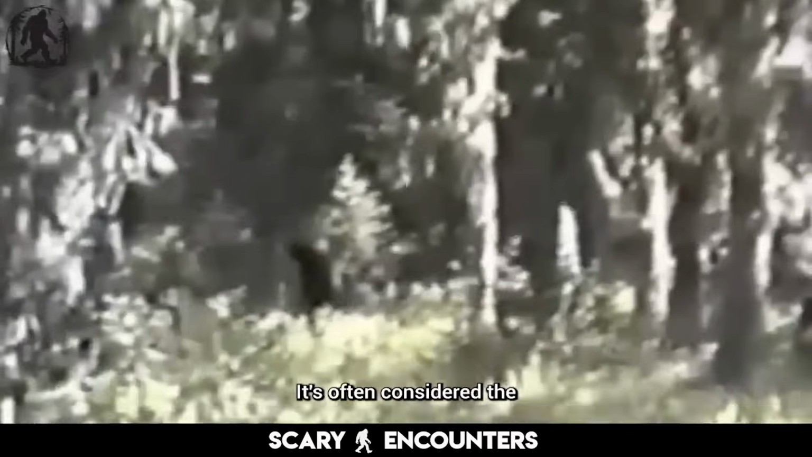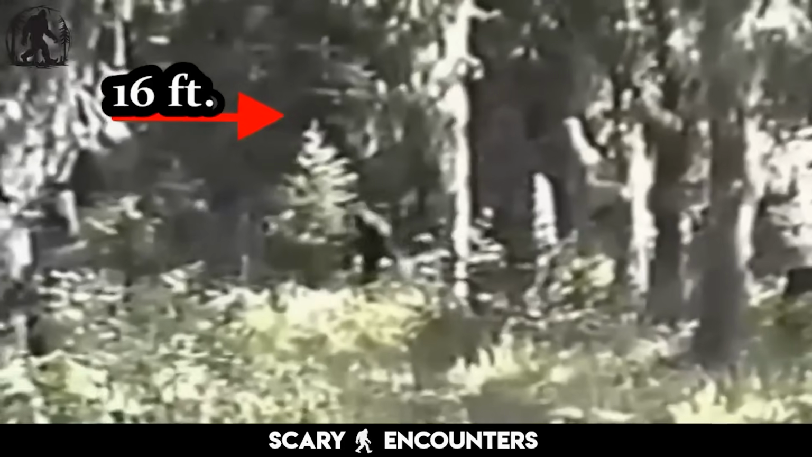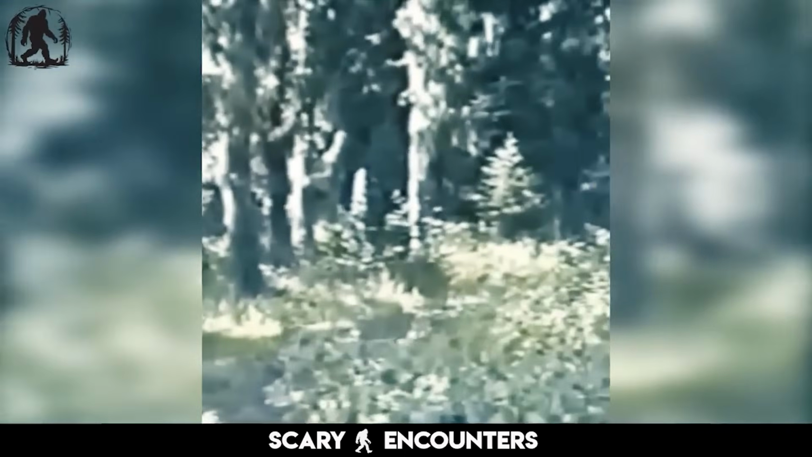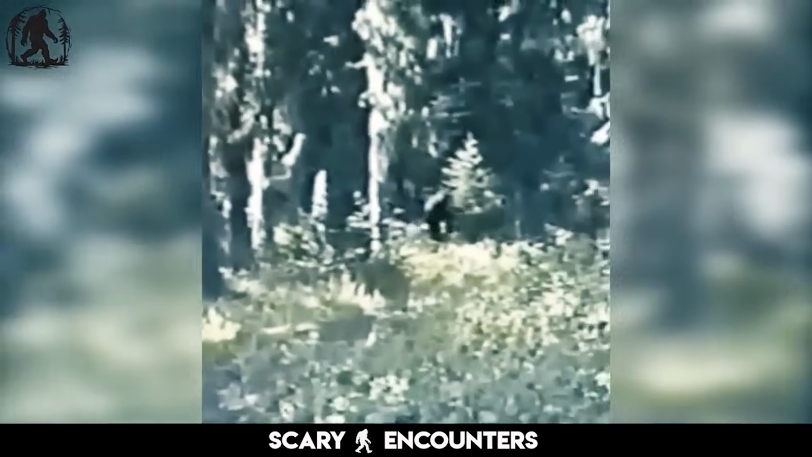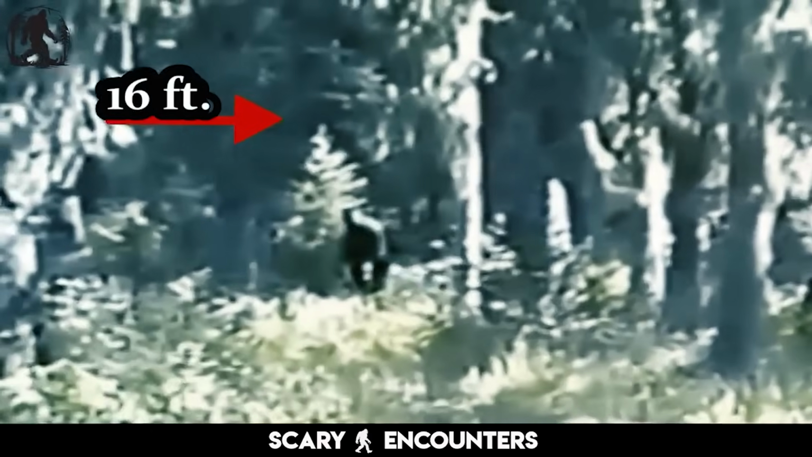It's often considered the pinnacle of Bigfoot footage. Freeman had described the creature's legs as disproportionately small compared to its body. And while the footage didn't provide a perfect view, there was a sense that this wasn't a typical human frame. The shape was difficult to define, shifting slightly with the camera's motion, and yet it remained imposing.